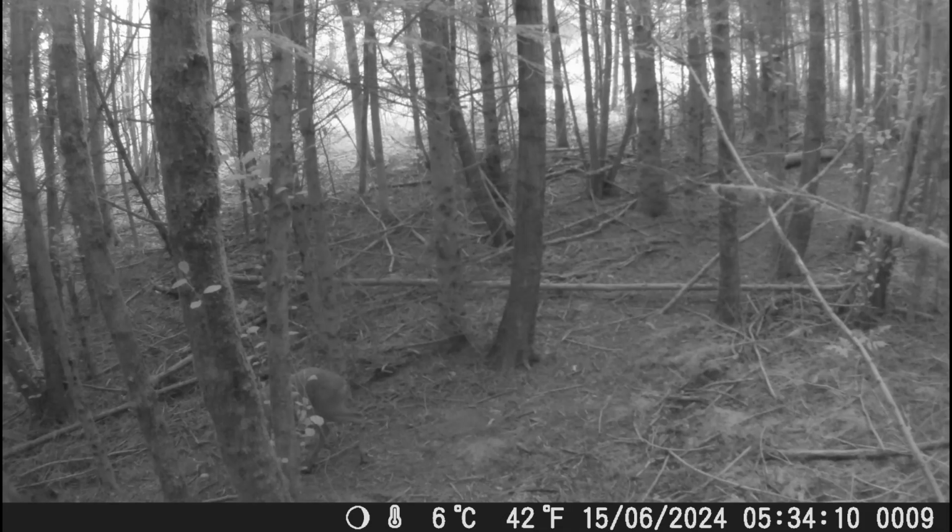Just so pleased about how many deer are down there. See the hoof prints all the time in the winter.